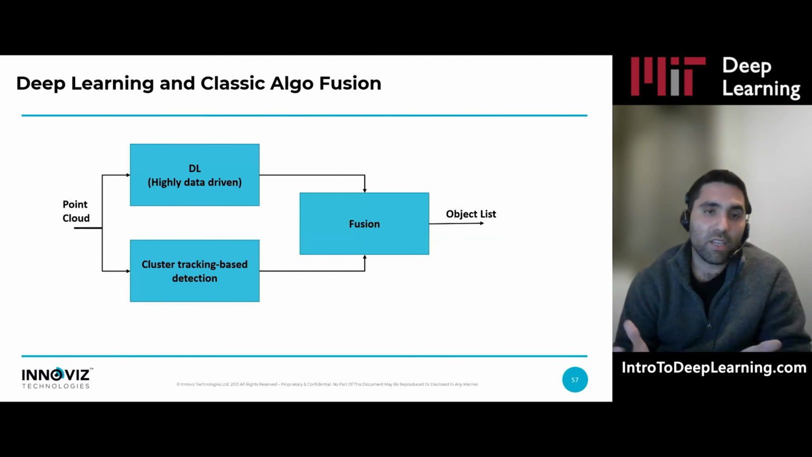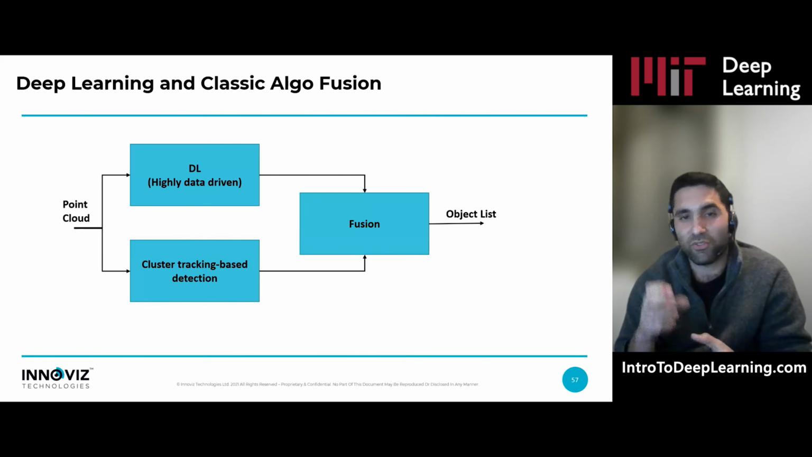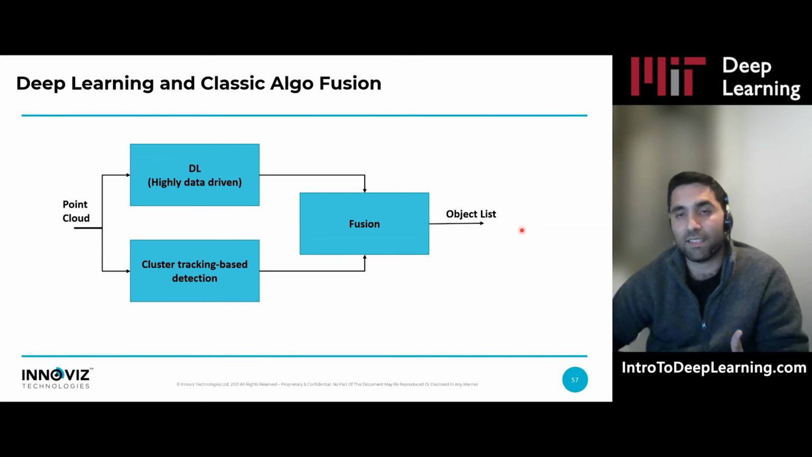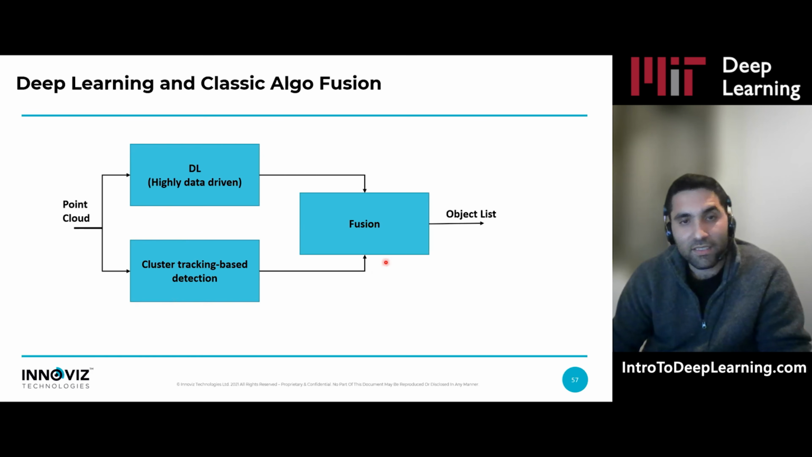So a possible solution is a fusion between the deep learning approach and the classical approach, leveraging the best from each approach to create a solid object list for the upper layer of the stack. This deep learning stream gives you the semantics. It can say roughly where the object starts, where it ends. Is it a classified object? Is it a car? Is it a pedestrian, a motorcycle? And the clustering stream actually gives you the accuracy that you need in order to drive the car safely.